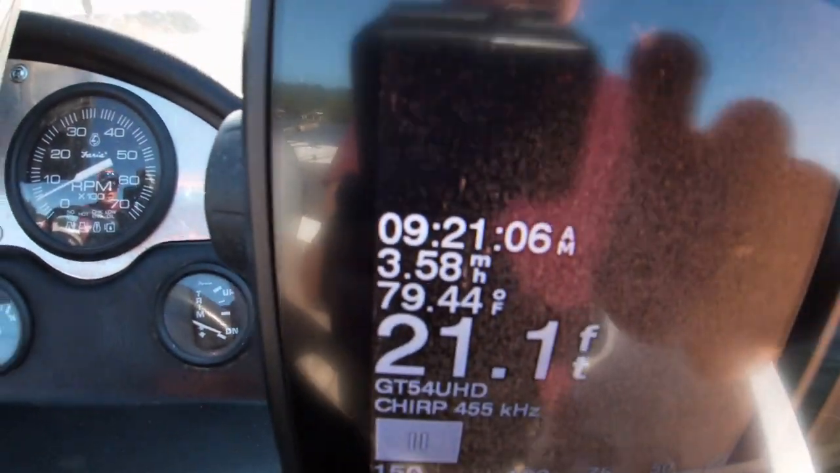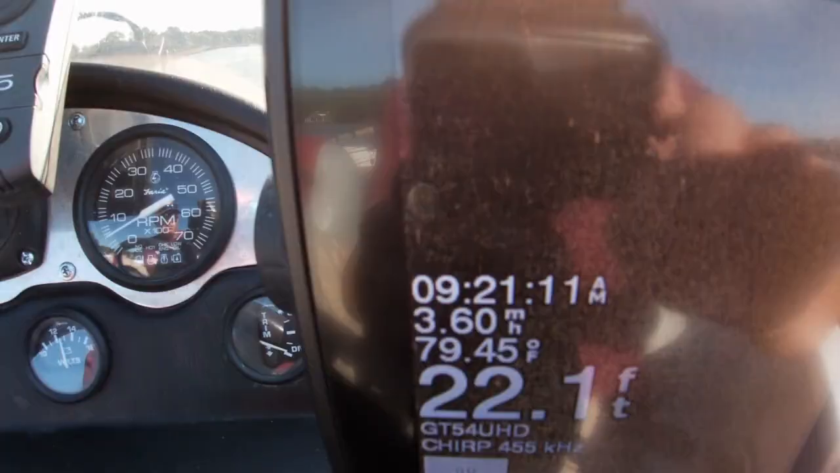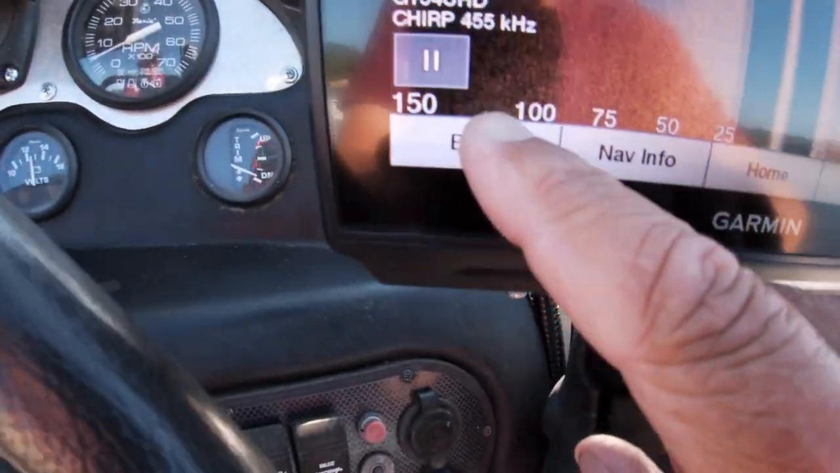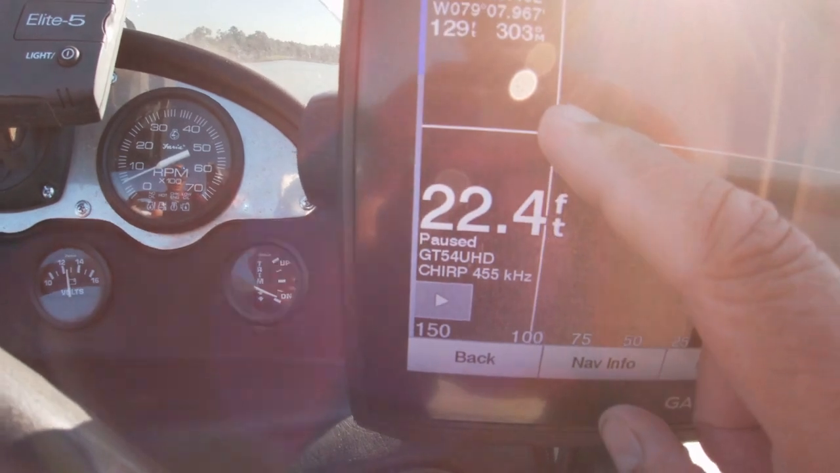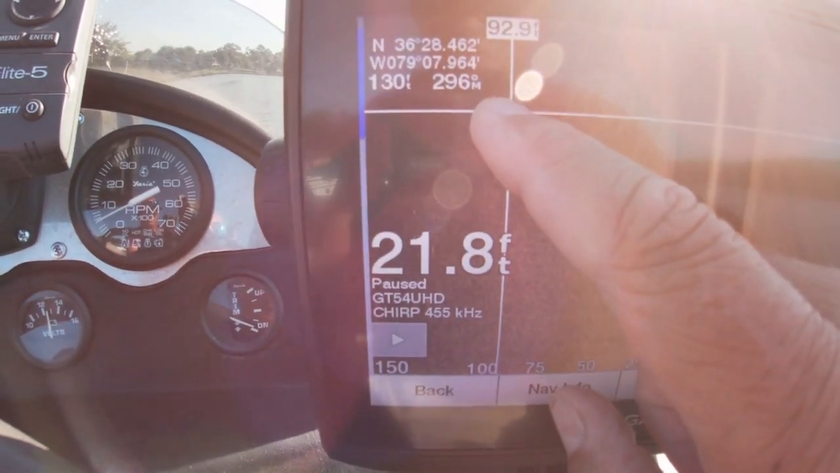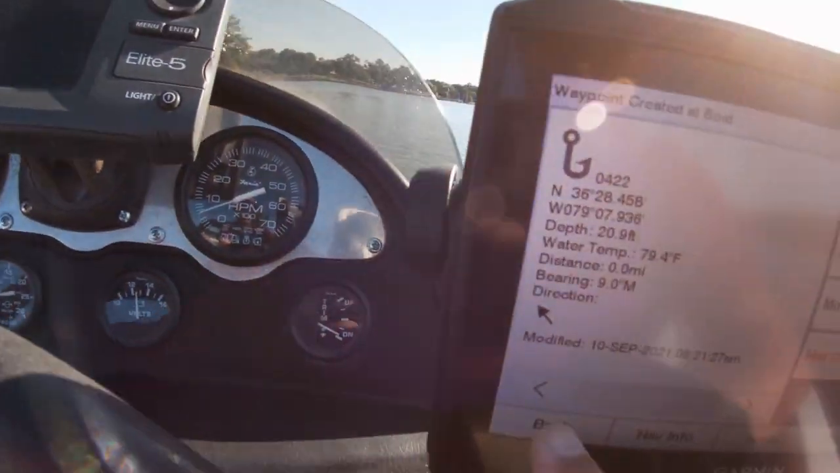Okay, so here's a good mark here. This is probably some brush right there. So I'm going to touch that. Go down here, hit mark. Let's move our mark right here. Click mark. Boom, that's marked.